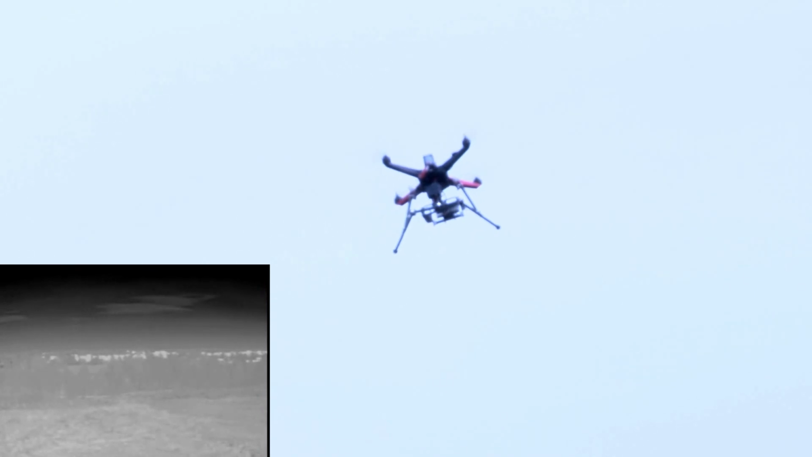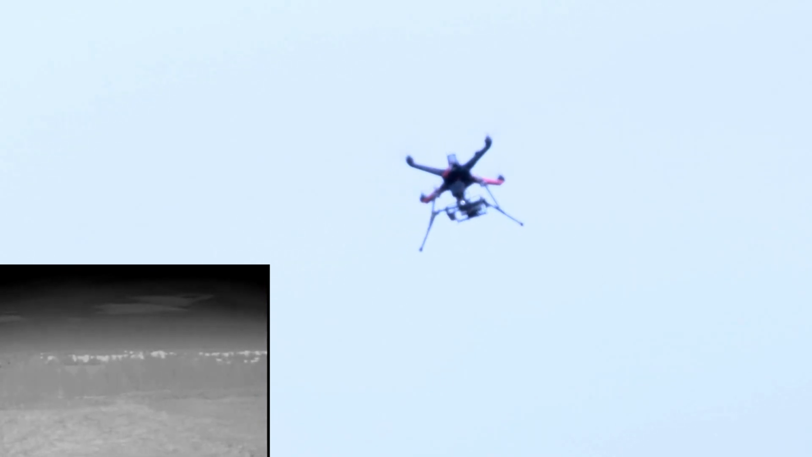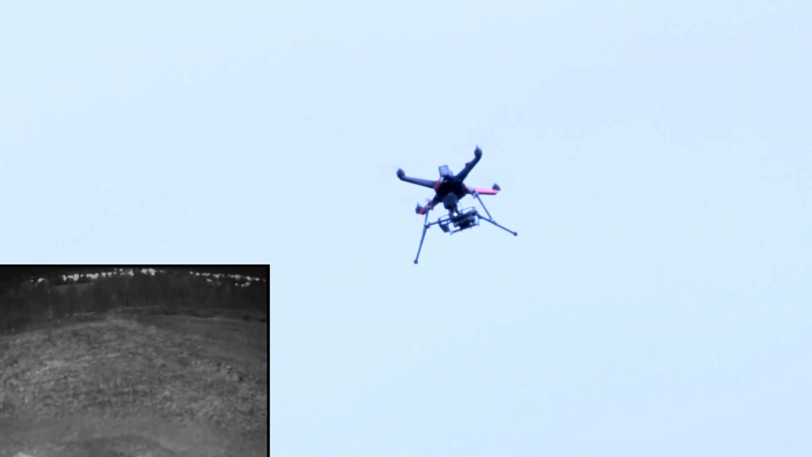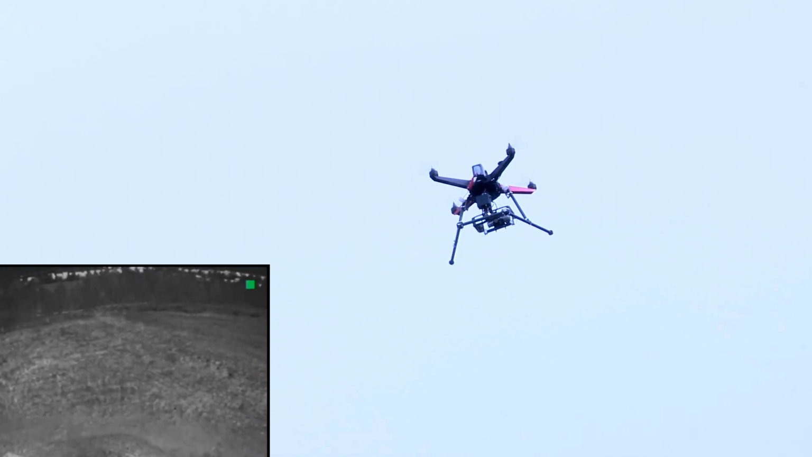So right now you can see on the monitor that we're just looking straight out at the horizon. We're not looking down at the building yet because I haven't tilted the camera down yet. So I'm gonna go ahead and tilt the camera down. And you can see that we got a little bit of the back of the building here. I'm gonna tilt down a little bit more. There's the top of the building. So I'm gonna rotate the quad to the left just a little bit so we can get that framed up a little bit better. And I'm gonna bring the quad back to us just a little bit so we can see the front of the building. So there's the front of the building.